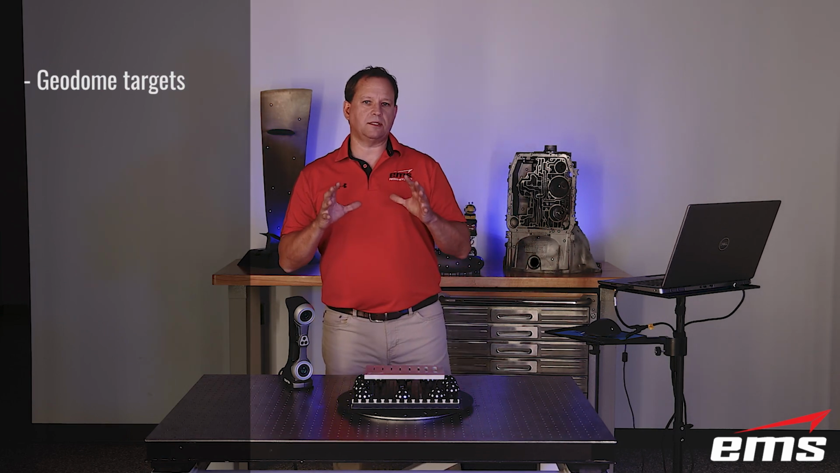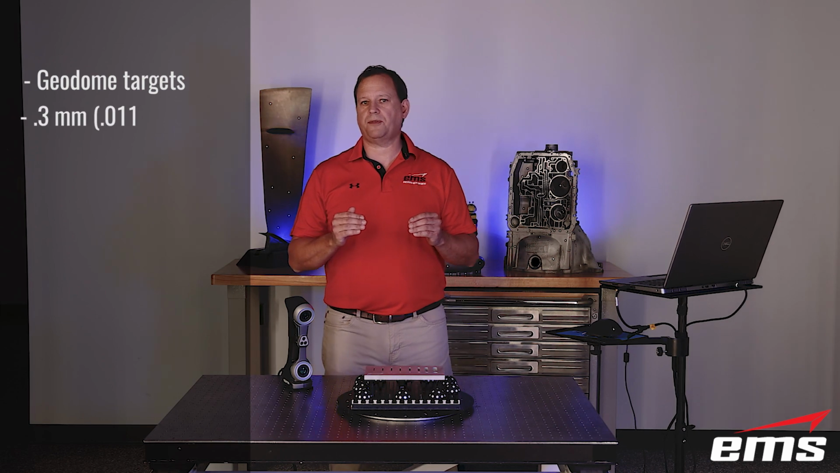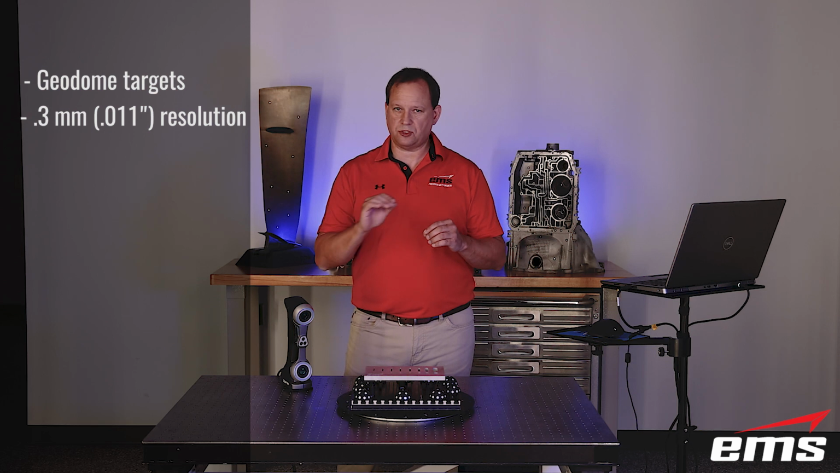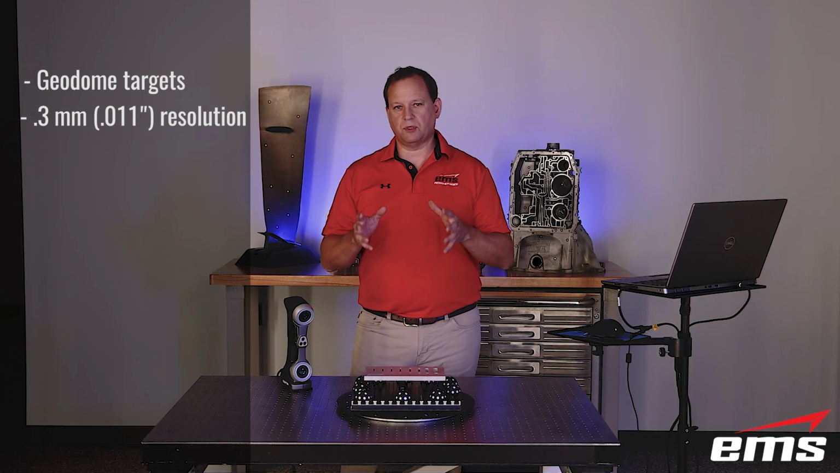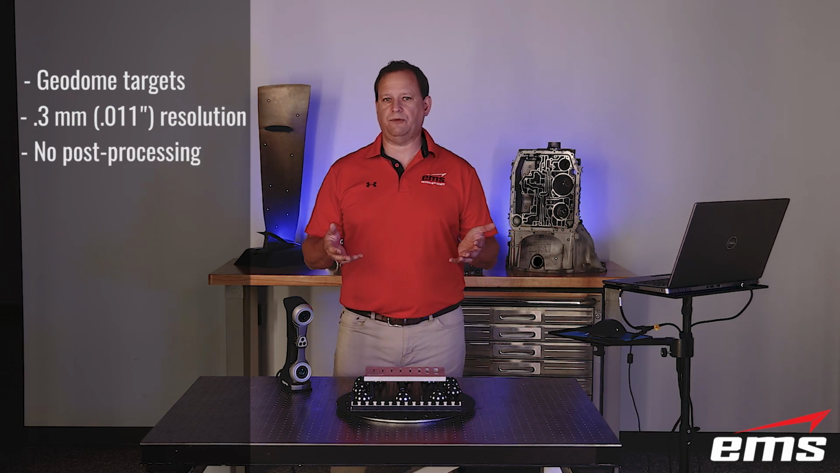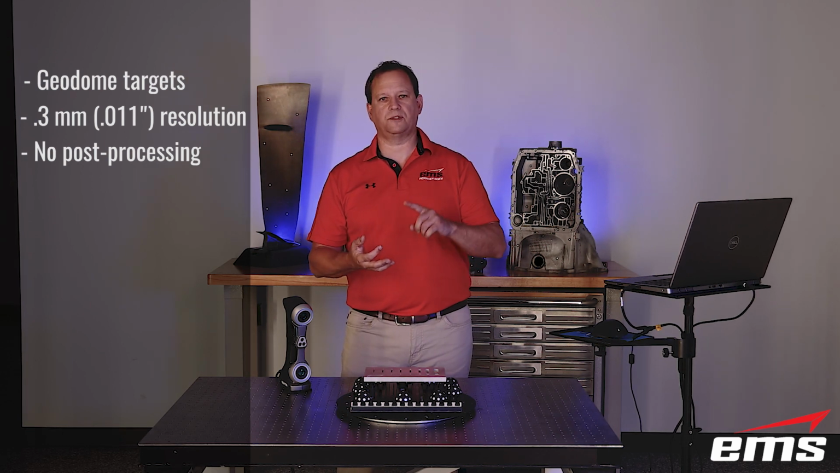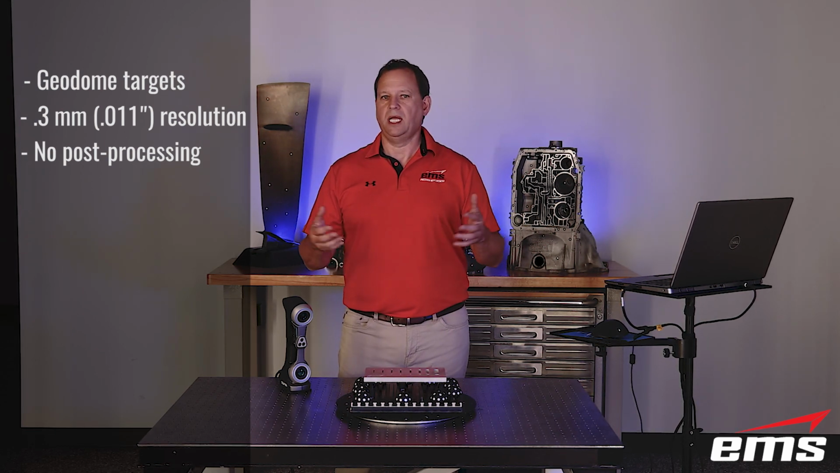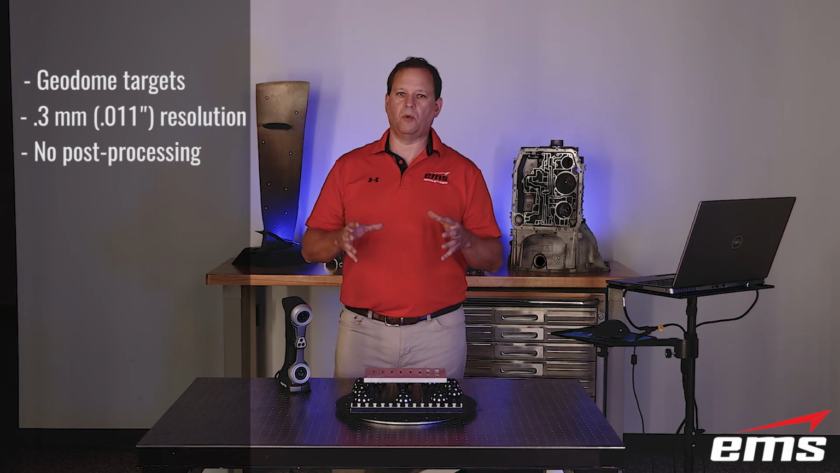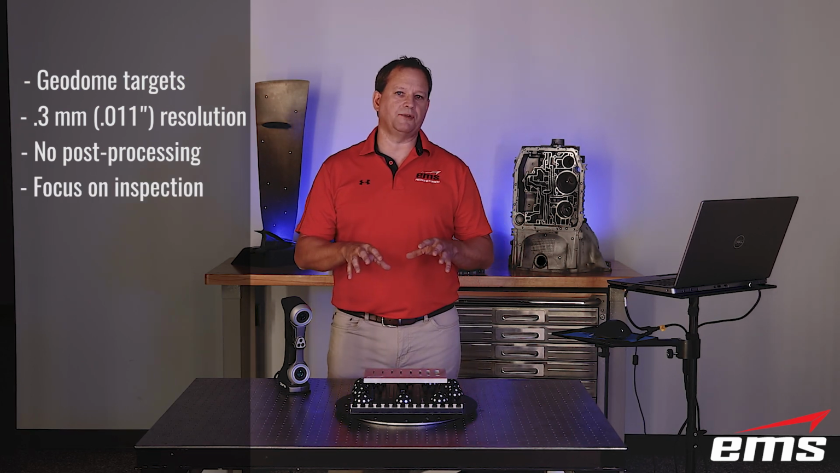Now, again, to make everything the same for all the scanners, we're going to set the resolution at 0.3 millimeters. That's spacing, not accuracy. That's just the density of the mesh. And we've turned off all what I call the nannies. That's the post-processing of smoothing the data, sharpening the corners, filling in holes, et cetera. Because usually when you're doing inspection, you do not want to be doing that. You don't want to manipulate the data in any form. And the primary application here is inspection.